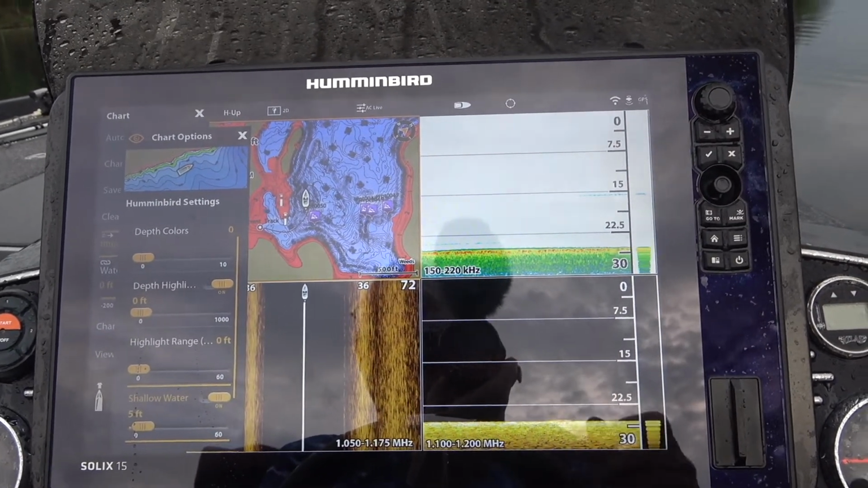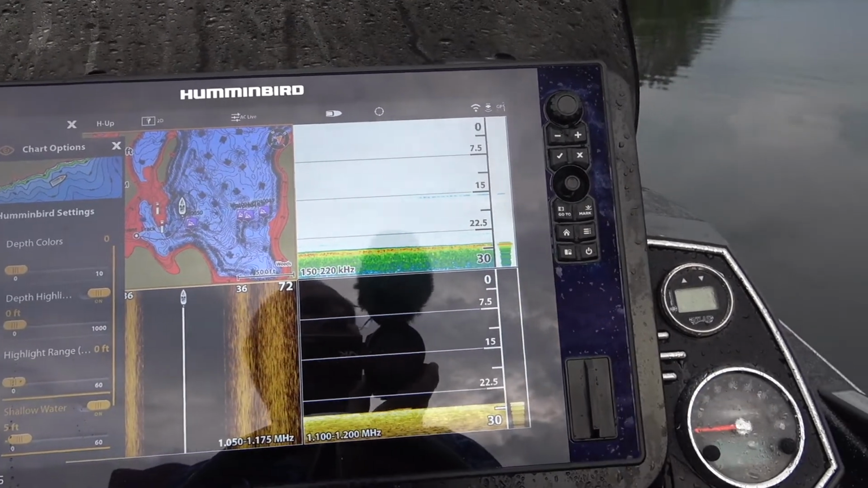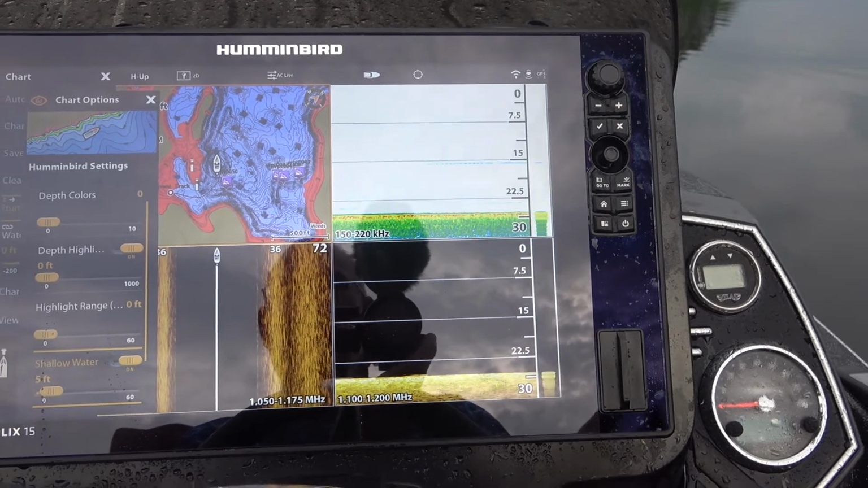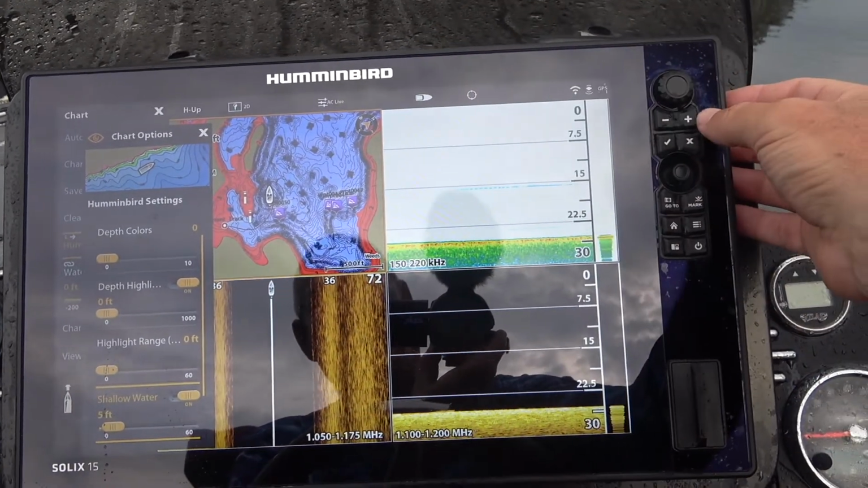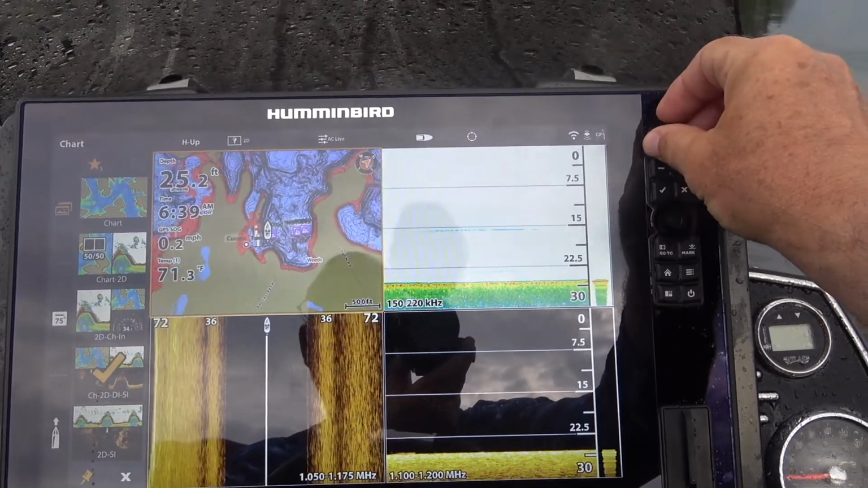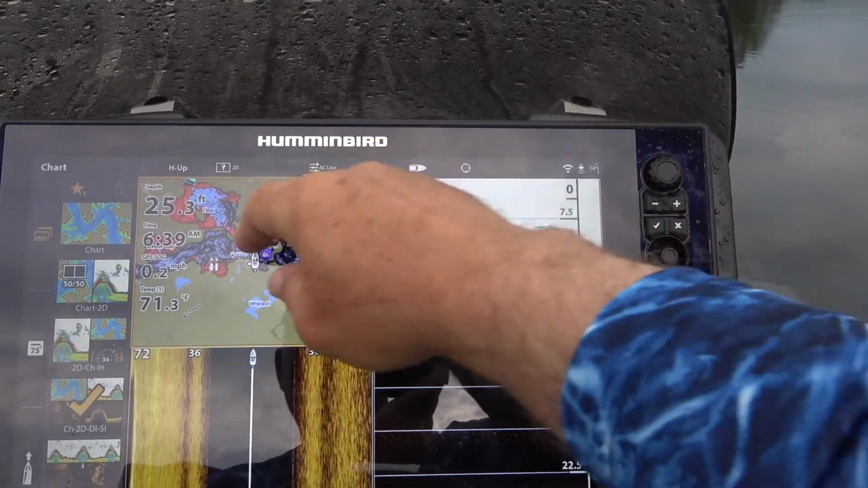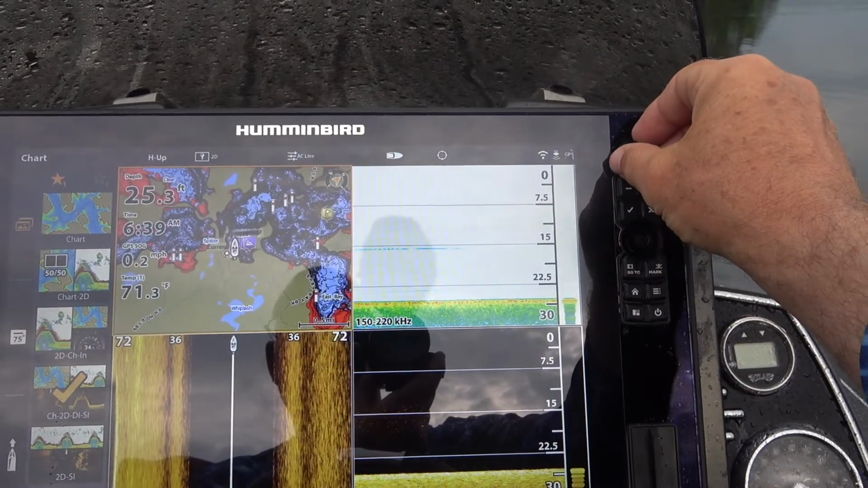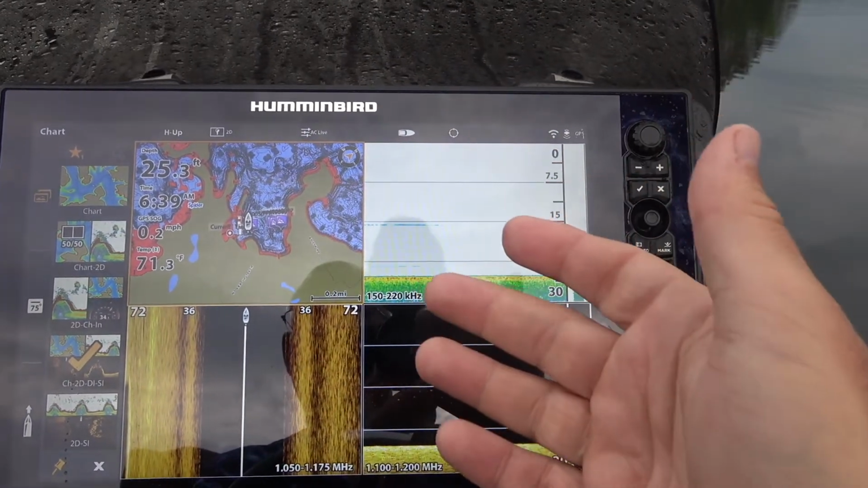Alright, next I'm going to start scanning and try to figure out at what depth these weeds grow in this lake. This is a northern Wisconsin lake. It's very clear. If I zoom out in the map, you'll see lots of points. So the lake is not a dish bowl type lake. I see lots of points and things. So I'm just going to start scanning around.